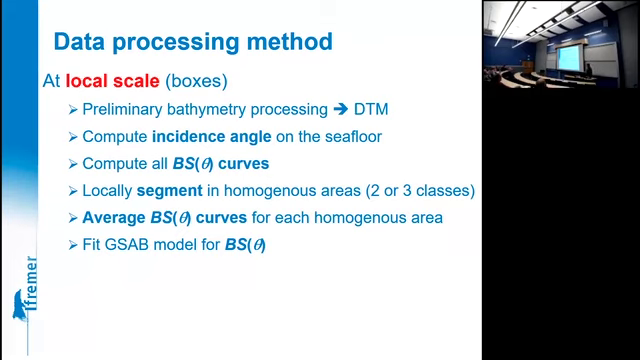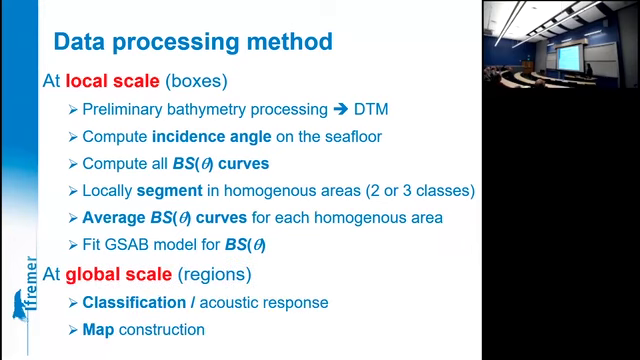Then we average over the area and we fit the heuristic model on this. Then we extend it at the global scale of the region, and we can then classify the acoustic response at a regional scale and build the map.